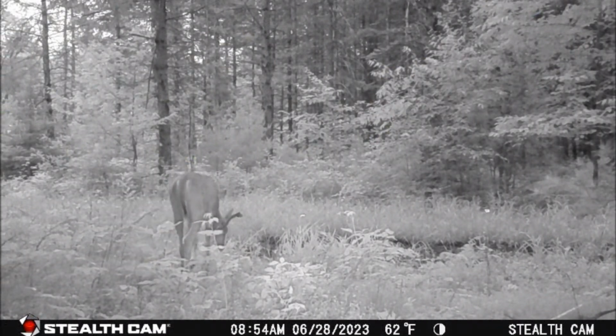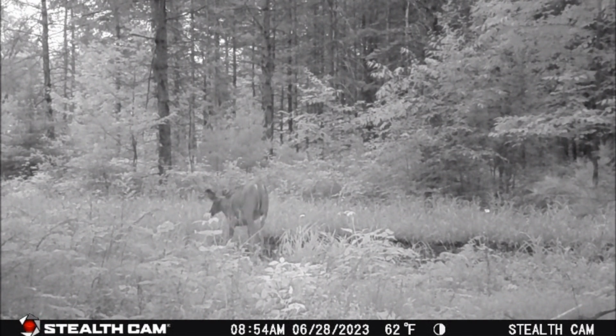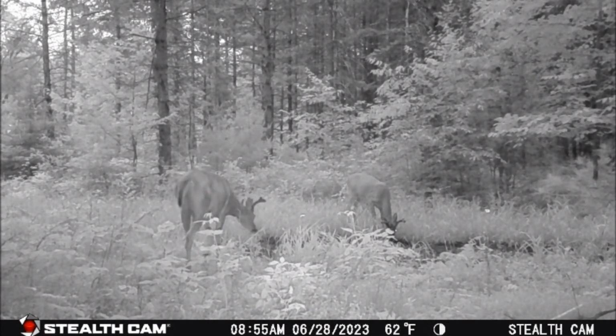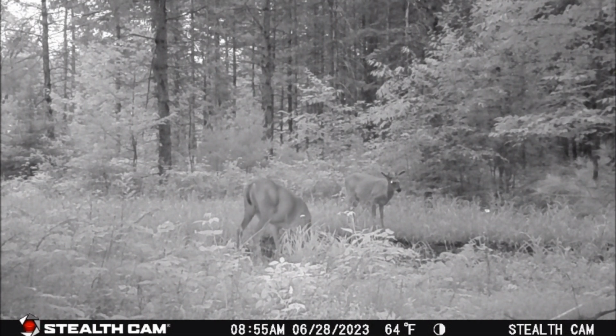Starting at 8:54 p.m. on the 28th, this 6-point came in to check out the water hole. He was quickly joined by a second buck. They appeared to be cautiously tolerating each other while feeding and drinking.